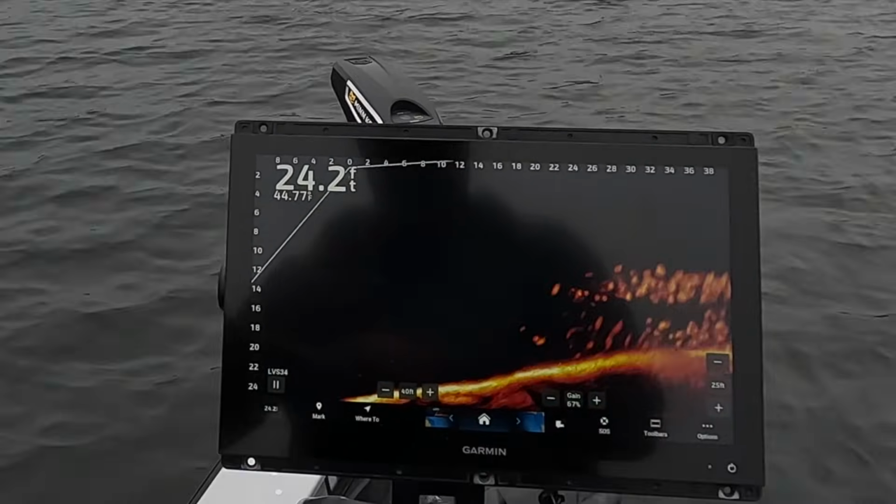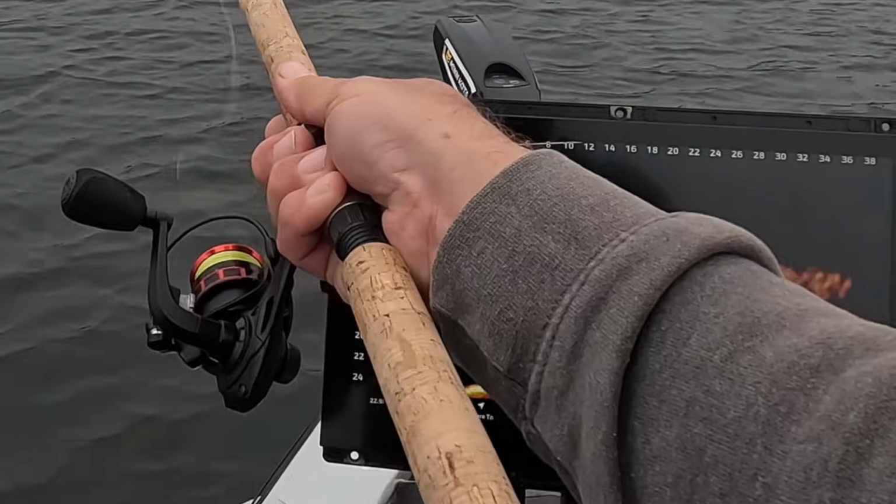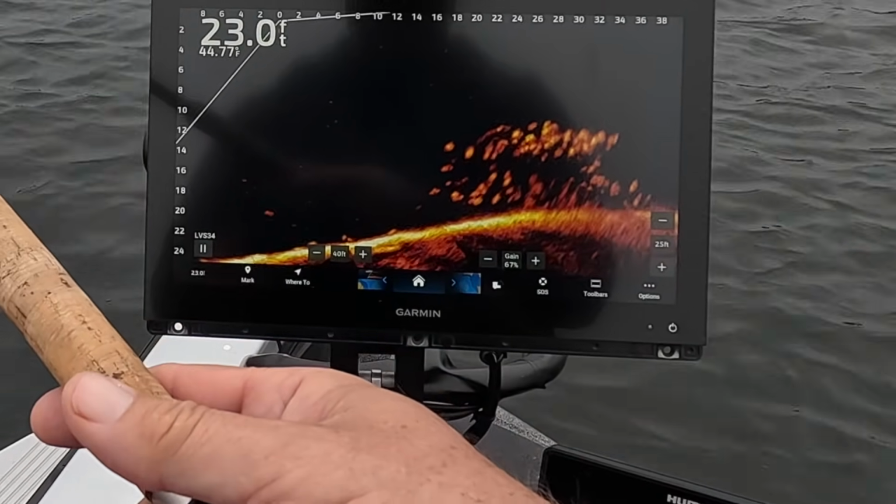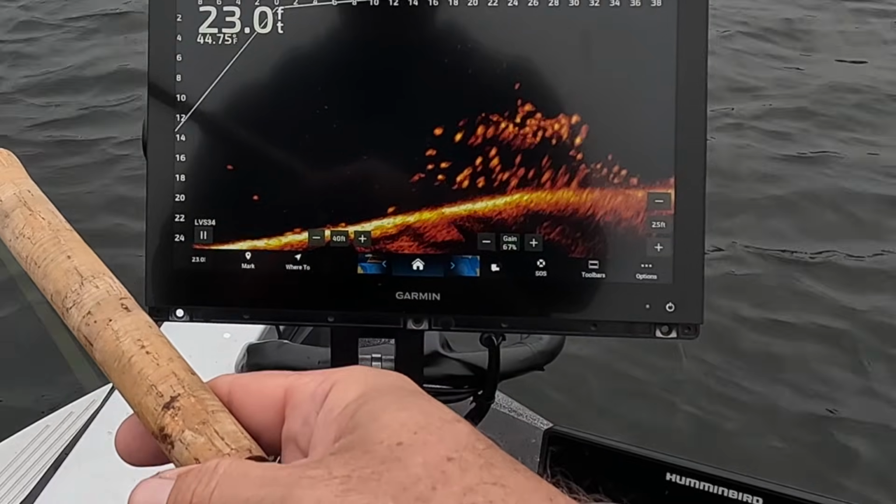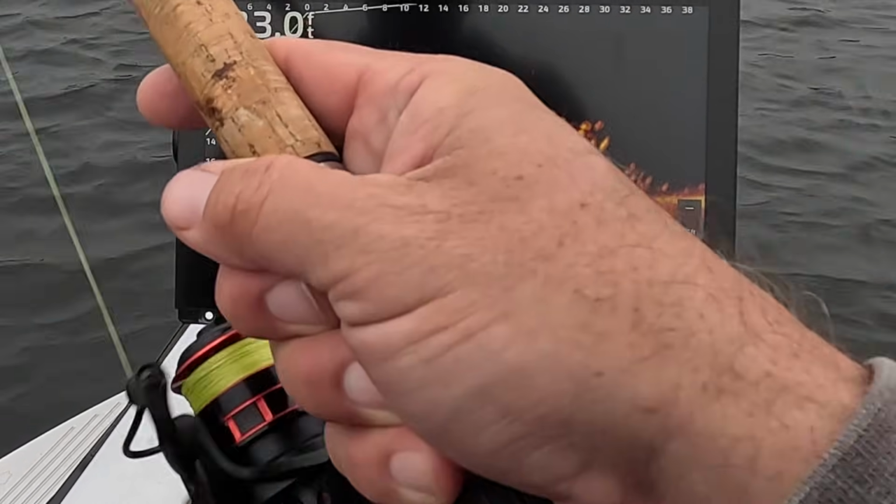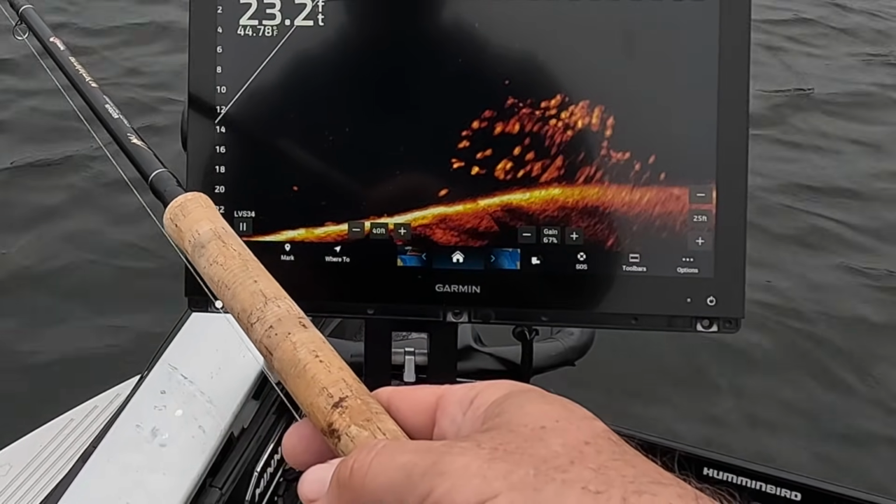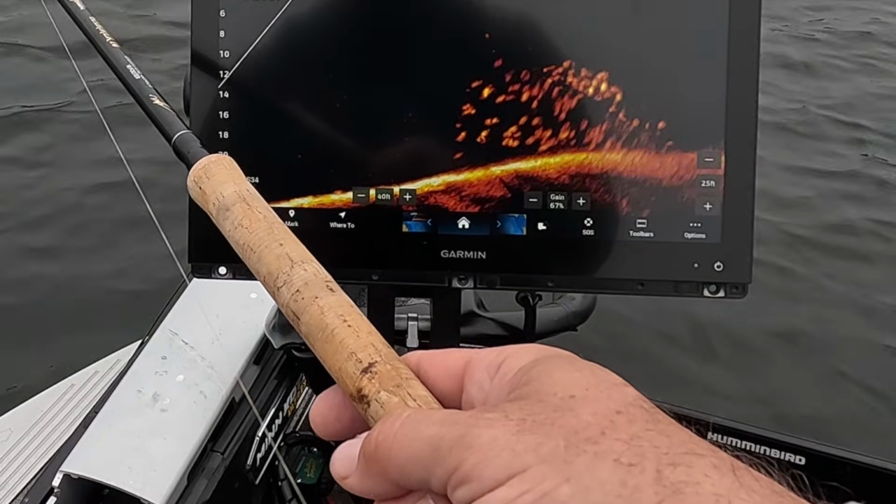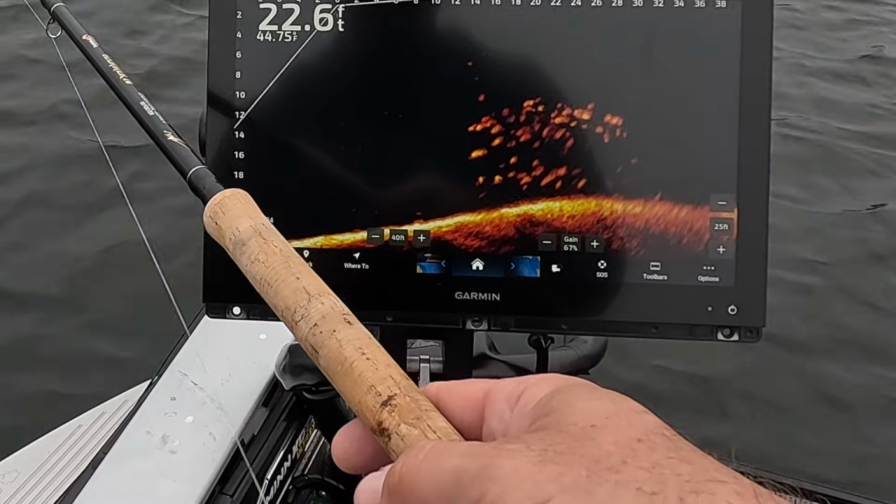Then the monitor you guys are seeing right there, and a lot of people ask about it, that's an 8616. Fantastic monitor, great size. I think it's actually the perfect size. However, I do think that the 126 SV, Ultra SV is an extremely great monitor as well, and that's a 12-inch monitor. Great picture, same processor. So those are my recommendations in terms of monitors.